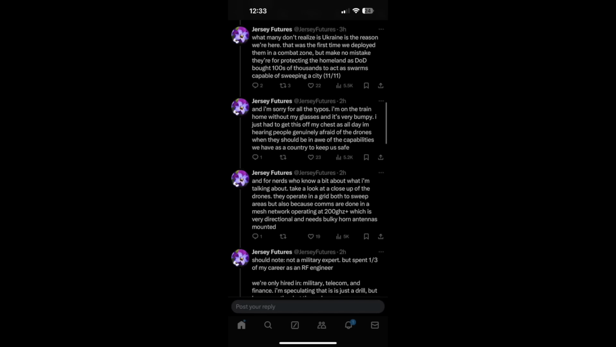And for nerds who know a bit about what I'm talking about, take a look at a close-up of the drones. They operate in a grid both to sweep areas, but also because comms are done in a mesh network operating 200 gigahertz plus, which is very directional and needs bulky horn antennas mounted.